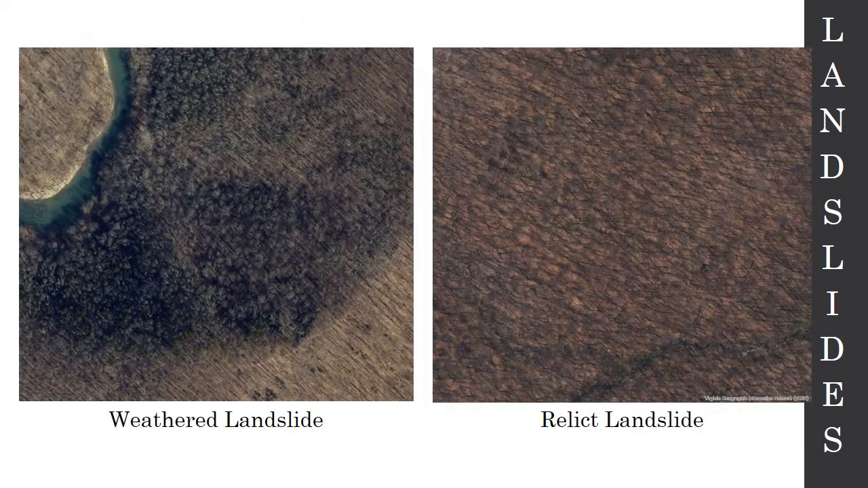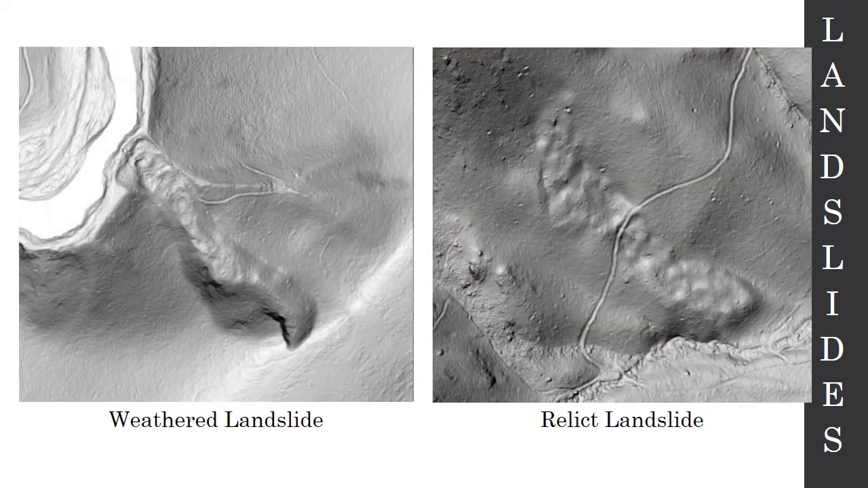Some other features, and these are brand new, that we've been identifying in Nelson County are what I like to call weathered landslides and relic landslides. So here we have again our wonderful aerial photography that pretty much shows nothing. But I do notice this sort of lump coming in. This is the Tye again. And I noticed that this was offset a little bit in the aerial photography. So let's look at the LIDAR here.